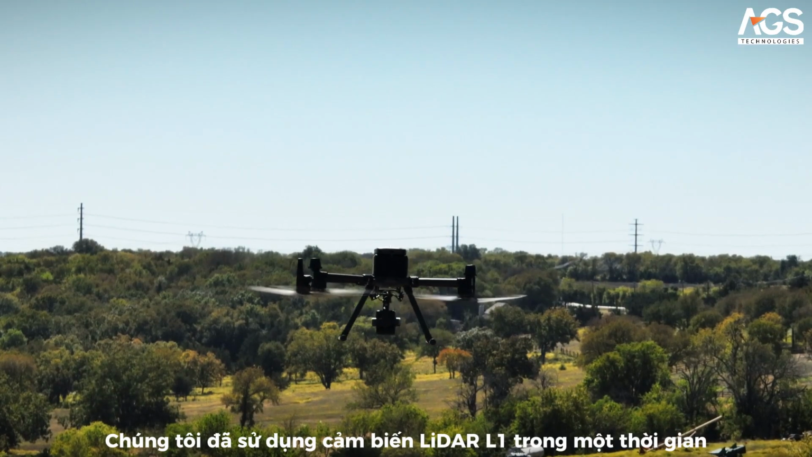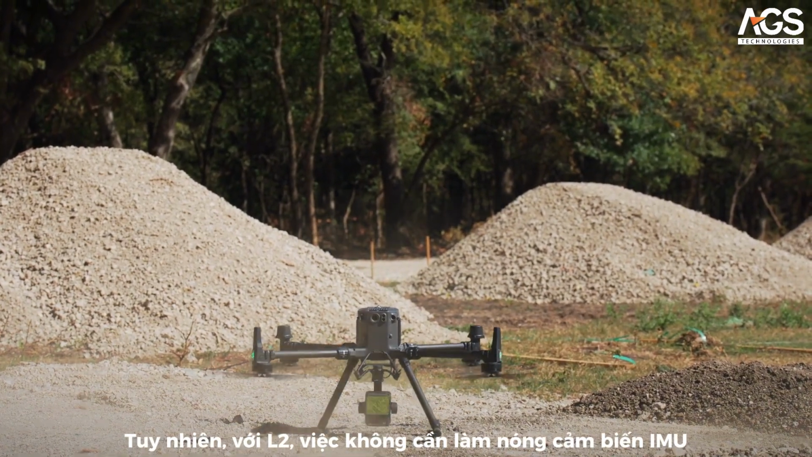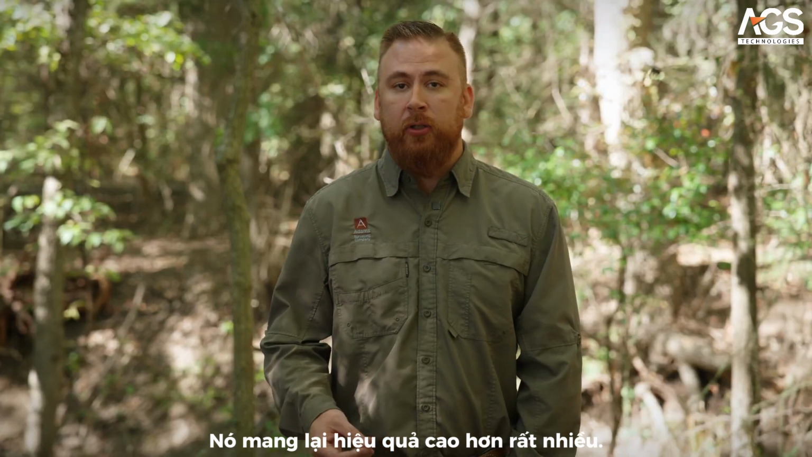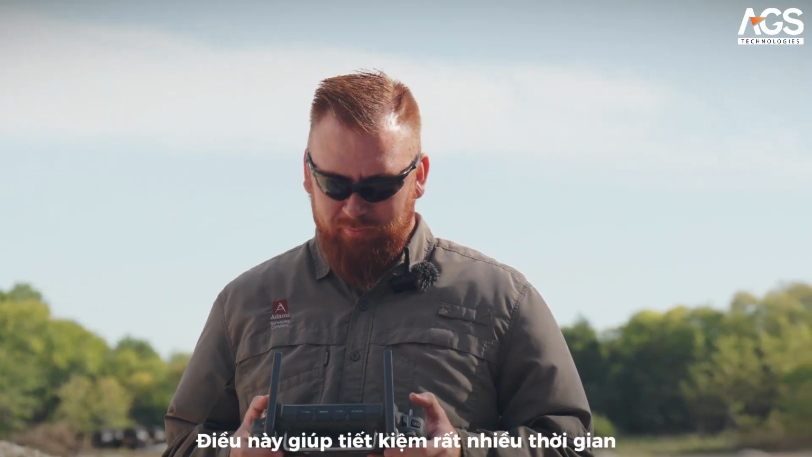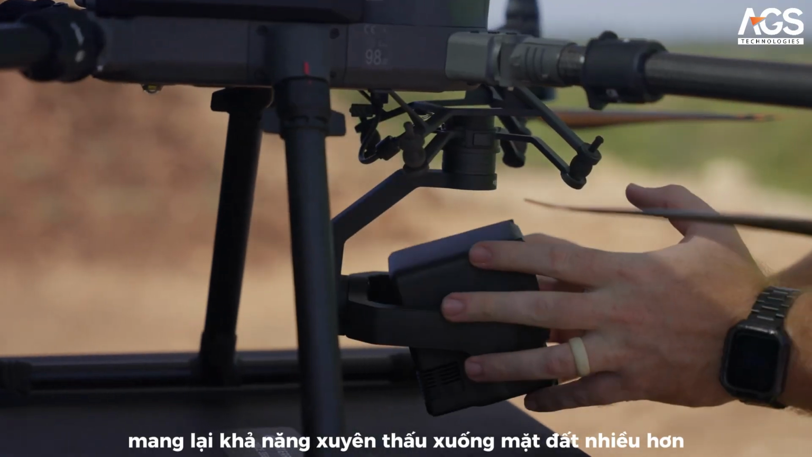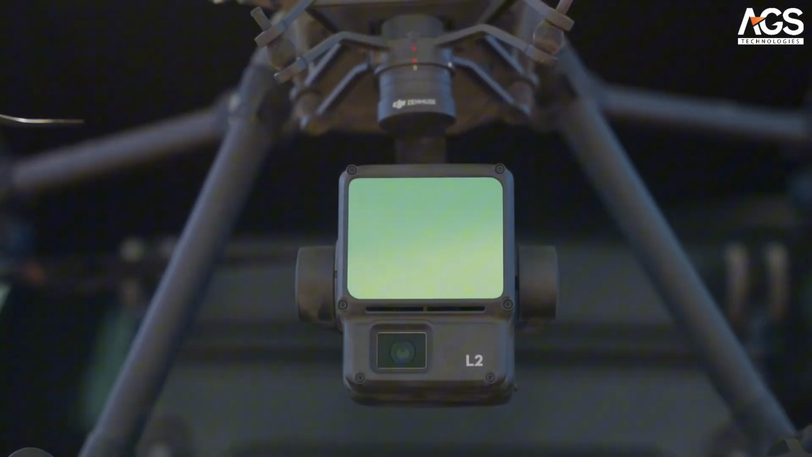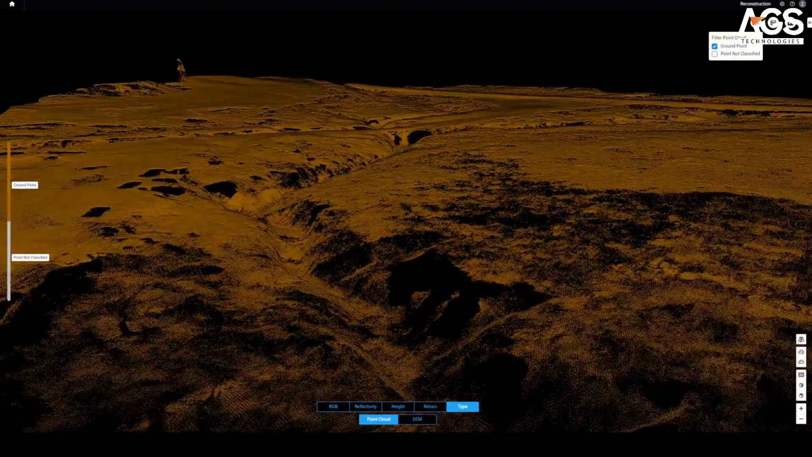The L1 was that LiDAR sensor for a while. With the L2 coming in though, the IMU not needing to warm up has been a great thing for us. It allows just a lot more efficiency with the crews. They can get in, get the drone set up, get it up in the air. It just saves you all that time. Having the smaller laser gives a lot more penetration down to ground level. You can really punch through those tree canopies, getting through the underbrush, getting down to ground level, giving you a really good picture of what's going on beneath.